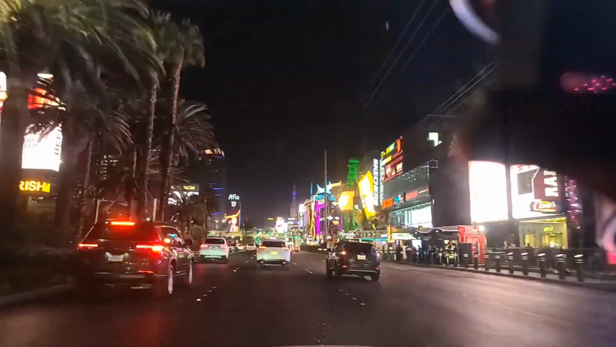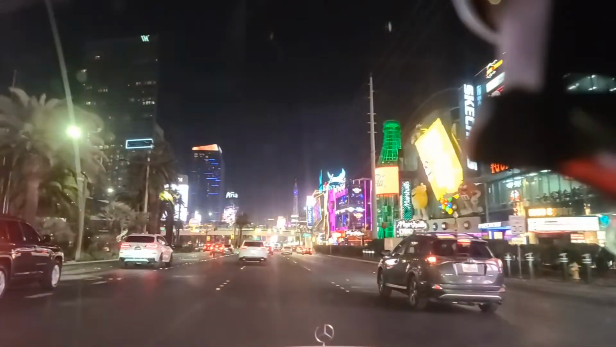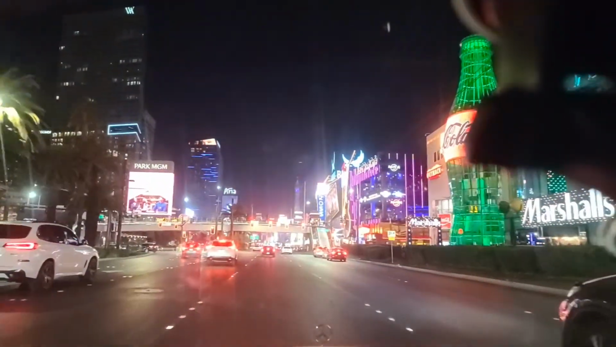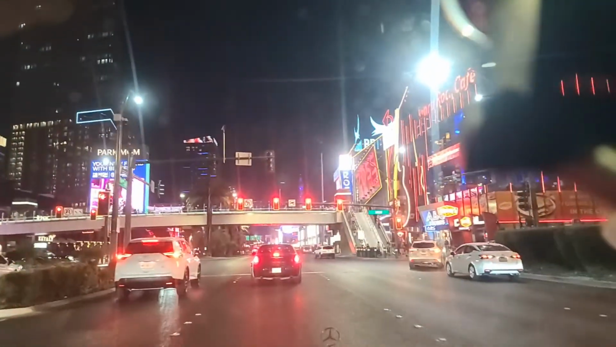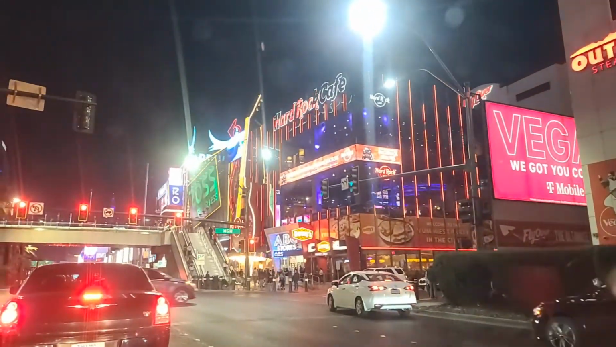42nd Street in New York. M&M World over here on the right. The big Coca-Cola bottle. Traffic is kind of light. I'm used to sitting through this light like 3 or 4 times. It's really surprising. Then you have the Hard Rock Cafe there, the big guitar standing out front.